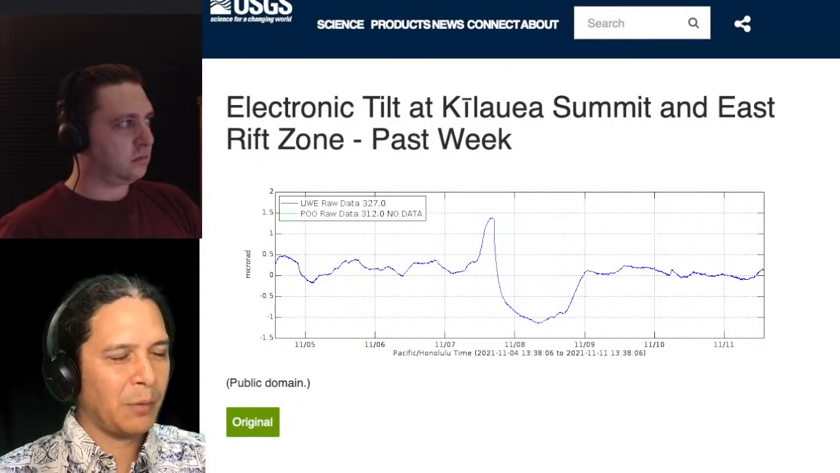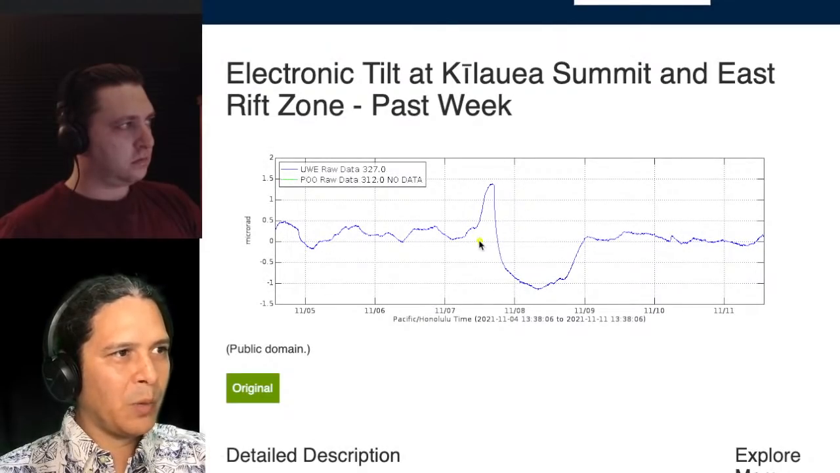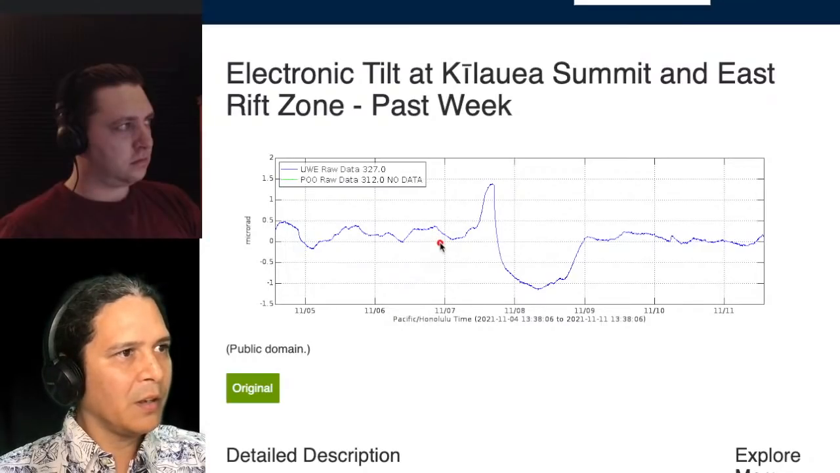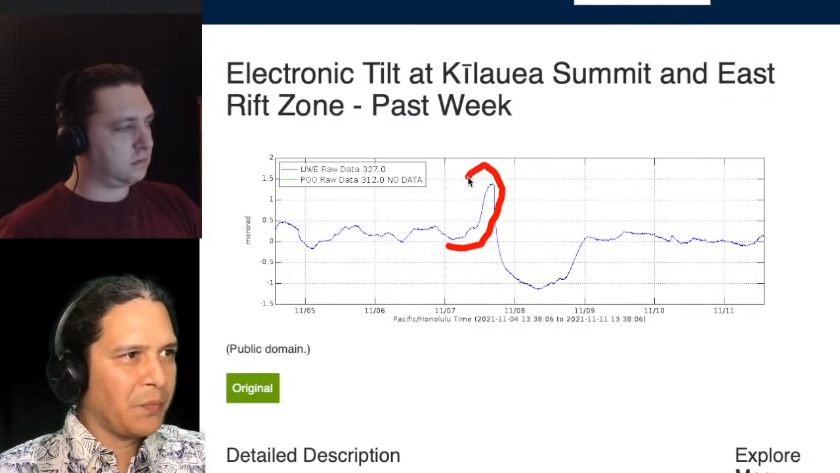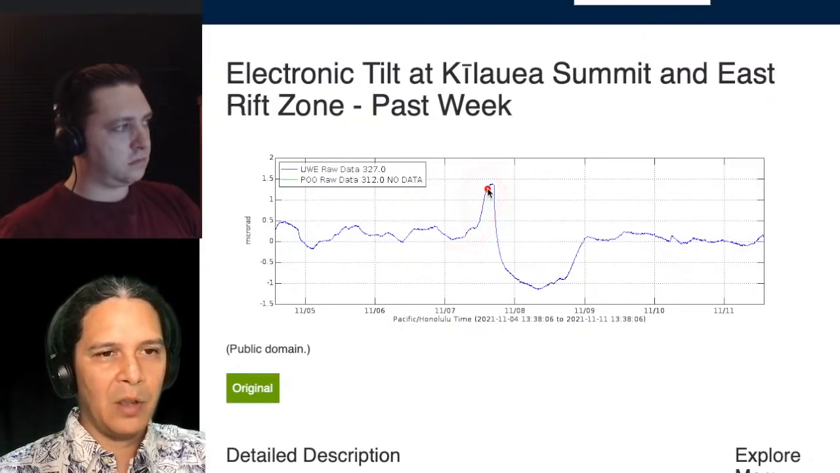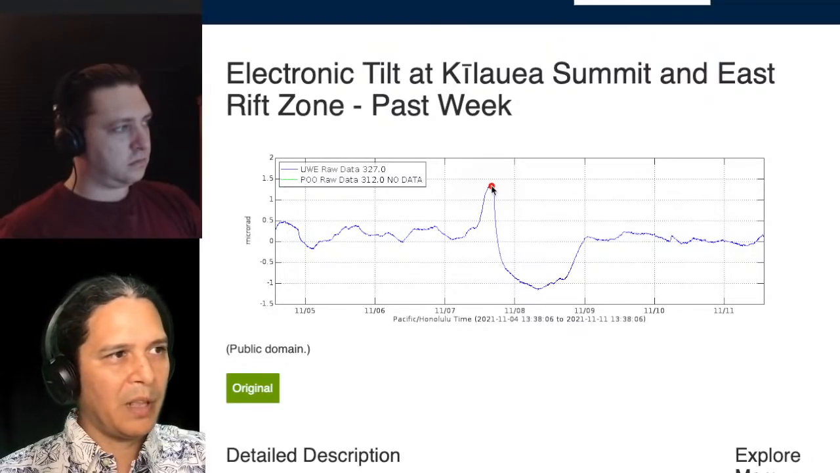So let's see if that's what we have coming up. But first, we'll look at the tilt. This happened here, between this. You see there is a surge here. Let's make my color the right highlight color. There was a surge that happened in the middle of the day on the 7th. That's when we saw that extra lava coming out and overtopping and pouring against the crater walls. So I pointed that out in the time lapse a little bit later on.